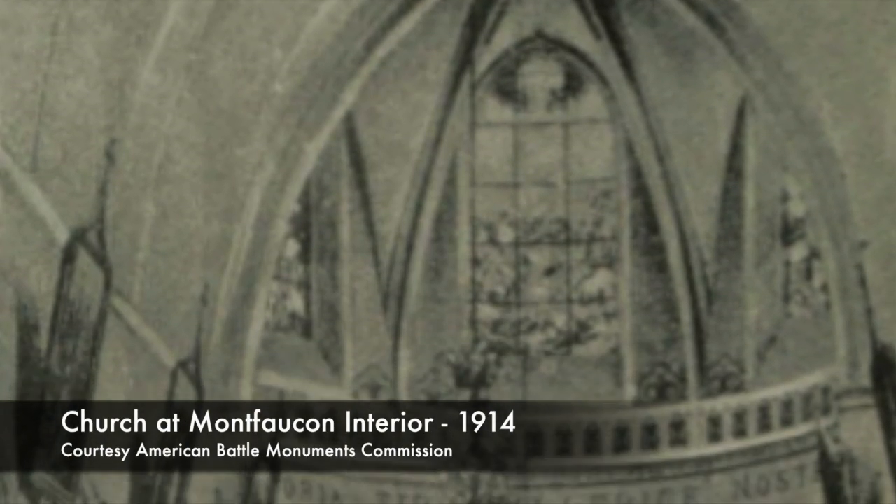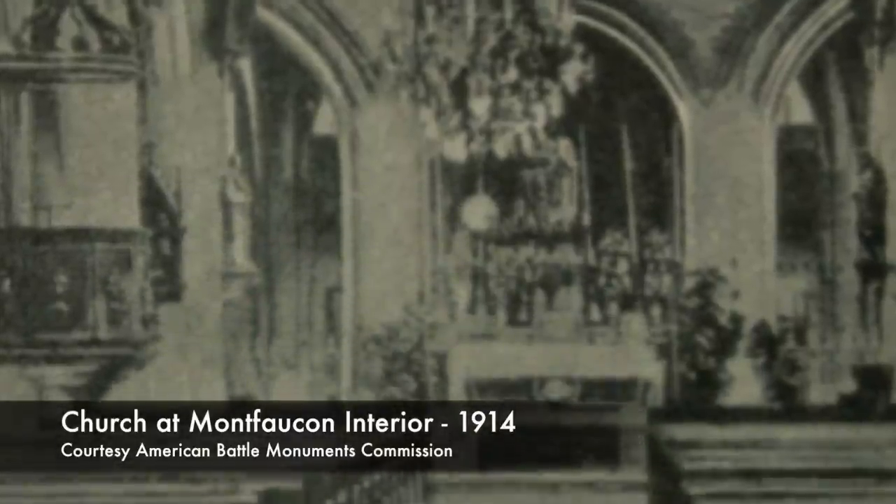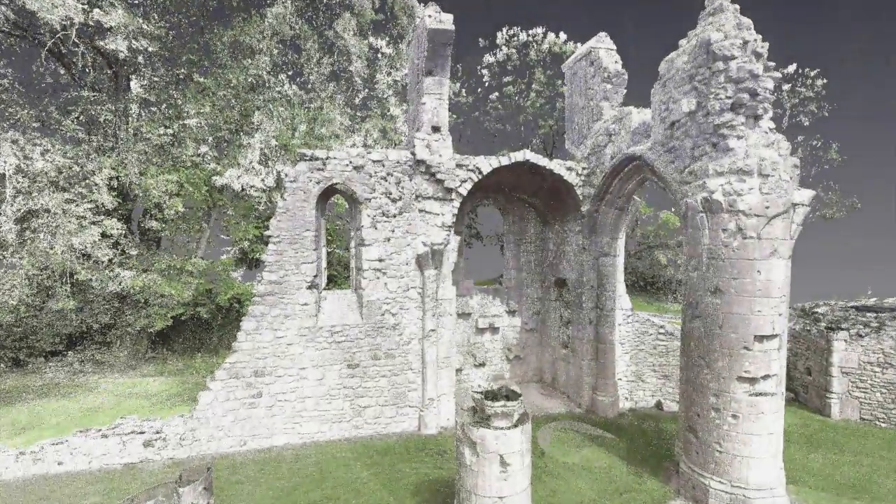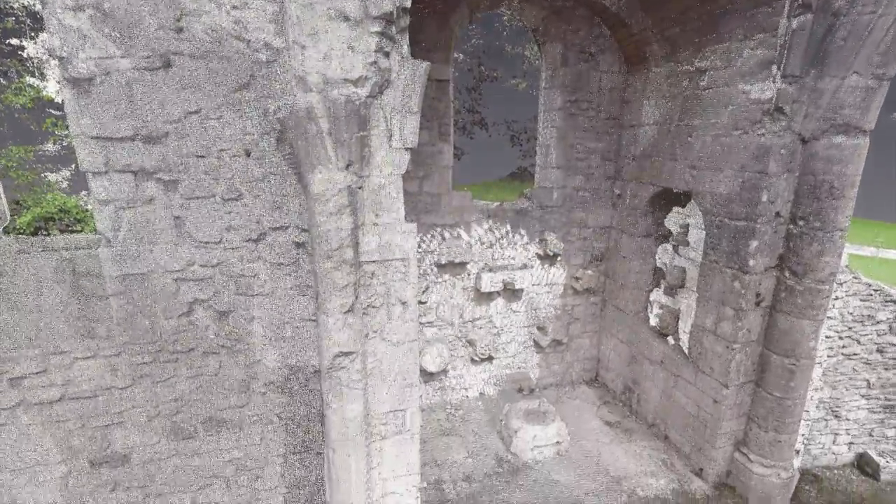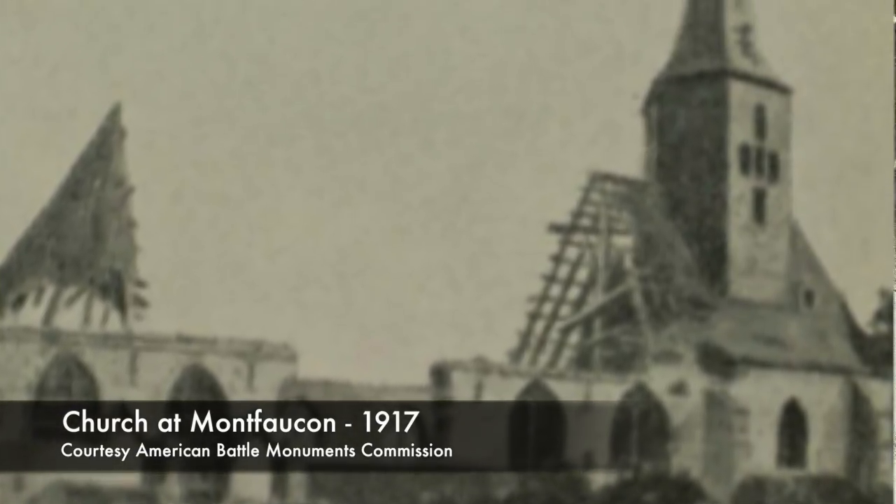During the Meuse-Argonne offensive, Montfaucon lay within the main belt of German positions. Situated approximately 3 miles north of the American jump-off point, Montfaucon was the first objective of the 79th Division, which consisted primarily of draftees from Pennsylvania, Maryland, and Washington, D.C.